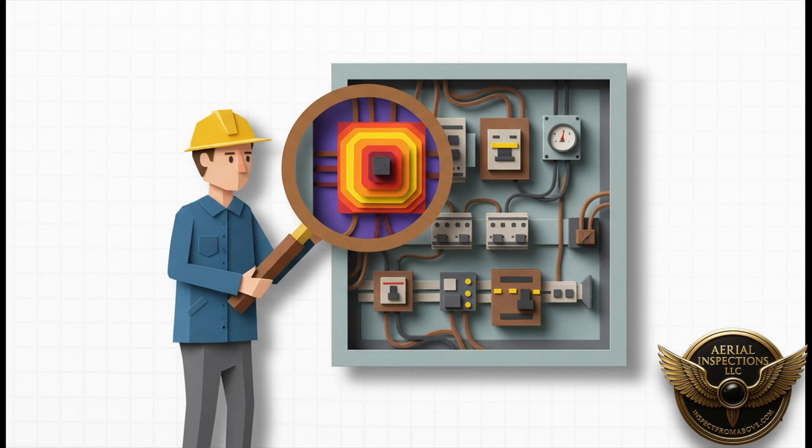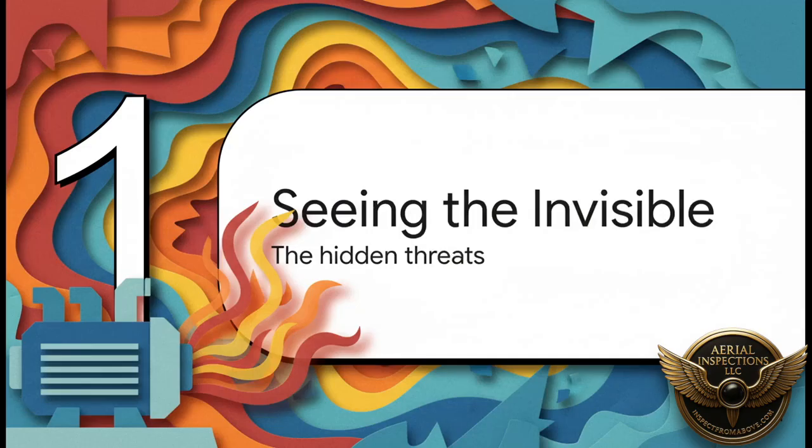Now, if you look at a thermal image, you might just see a bunch of cool, colorful patterns. But a trained thermographer, well, they see something completely different. They aren't a photographer. They're more like a detective, reading this invisible language of heat to find a final critical warning sign. To really get what they do, we've got to see the world the way they do. We're on the hunt for invisible threats, these constant hidden forces of physics that are, at this very moment, trying to break our most important systems.